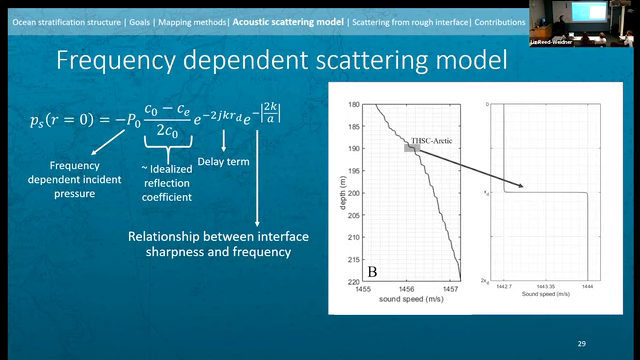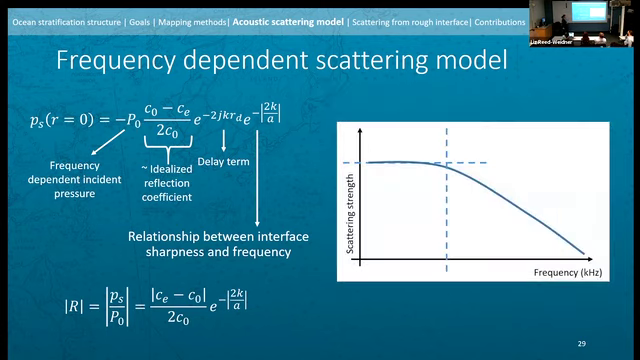And the fourth term in this expression is the one that we really care about. This defines a relationship between A, the sharpness of the interface, and K, which is the acoustic wave number. Frequency is buried in that. So we're defining a relationship between the frequency with which we insonify this interface and the sharpness. We can rearrange this expression to create our own pressure reflection coefficient. What we end up with is our sound speed term being modified by a term that exponentially decays. So this defines the frequency dependent behavior that we might expect to see from a stratification interface.